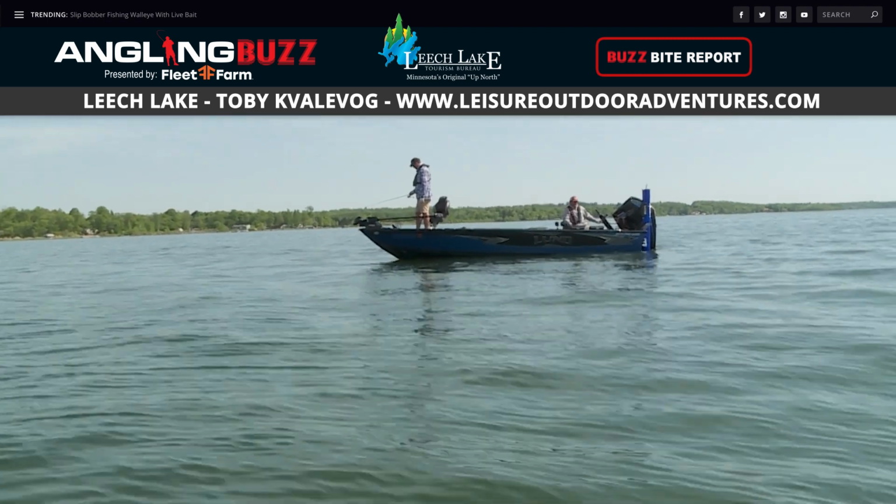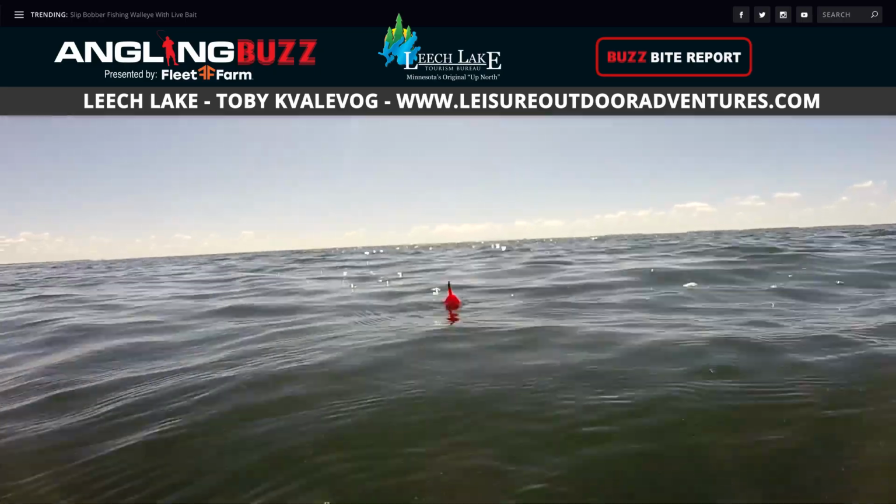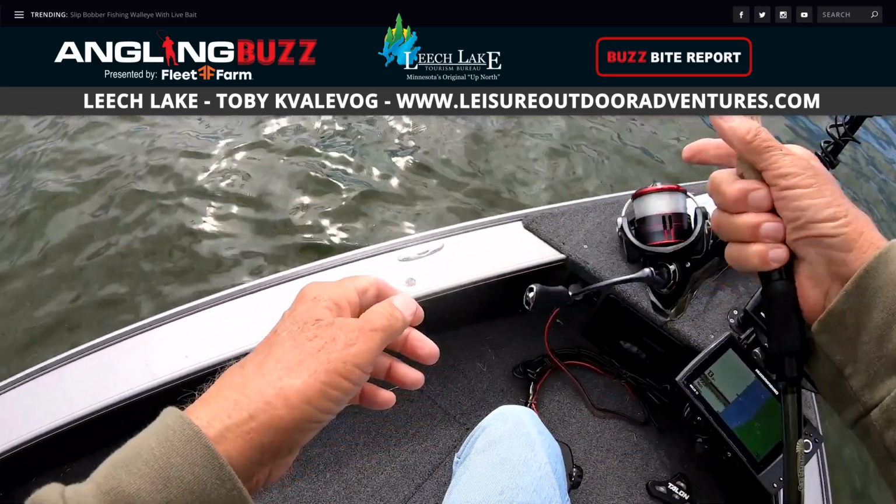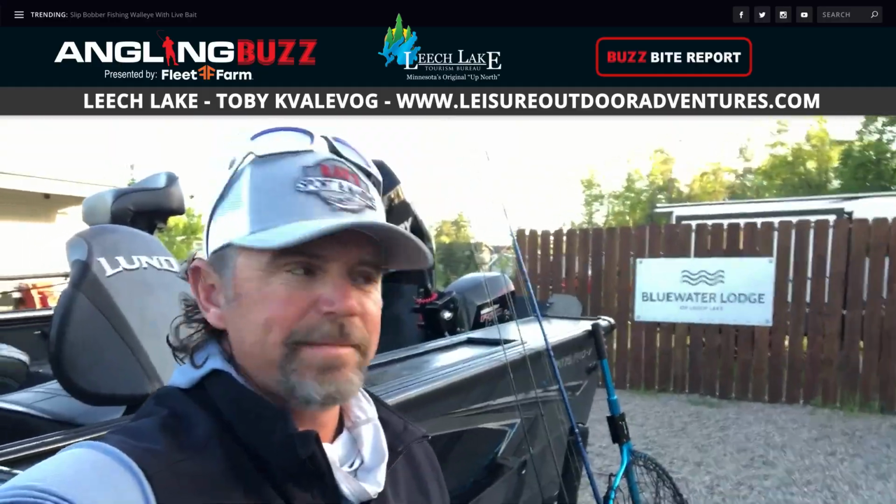Getting baits away from the boat, 30 to 50 feet away from the boat, seem to be the key. Whether you're long line rigging, slip bobbering, pitching plastics, that's the tactic. Fishing right below the boat just doesn't seem to be working as well.